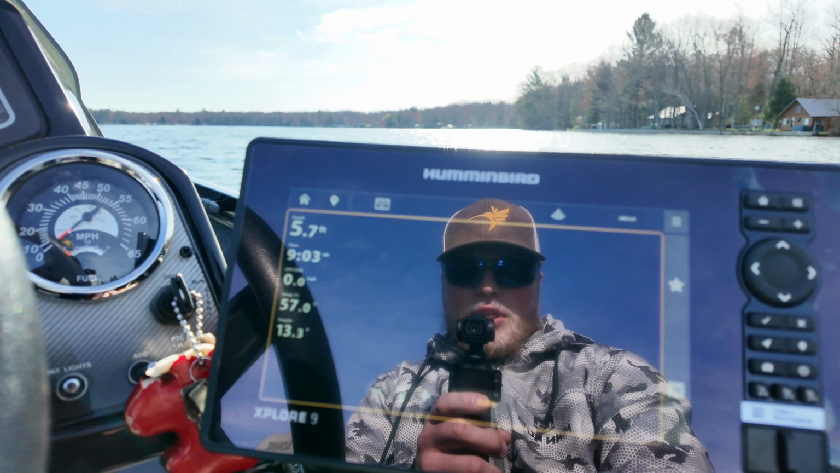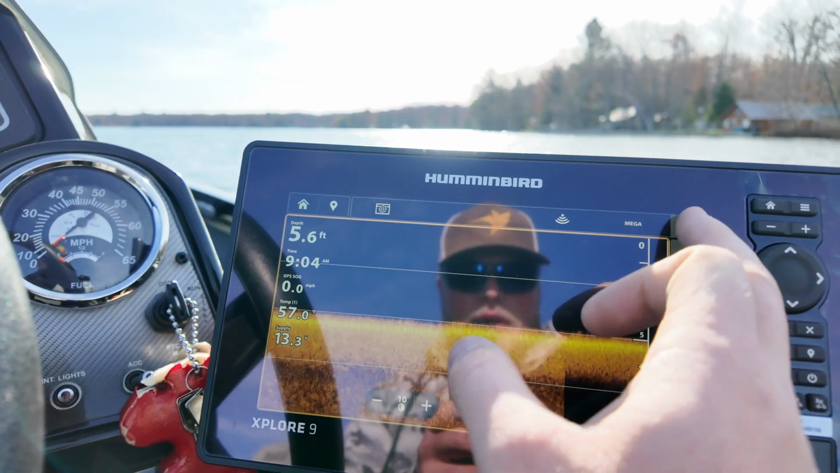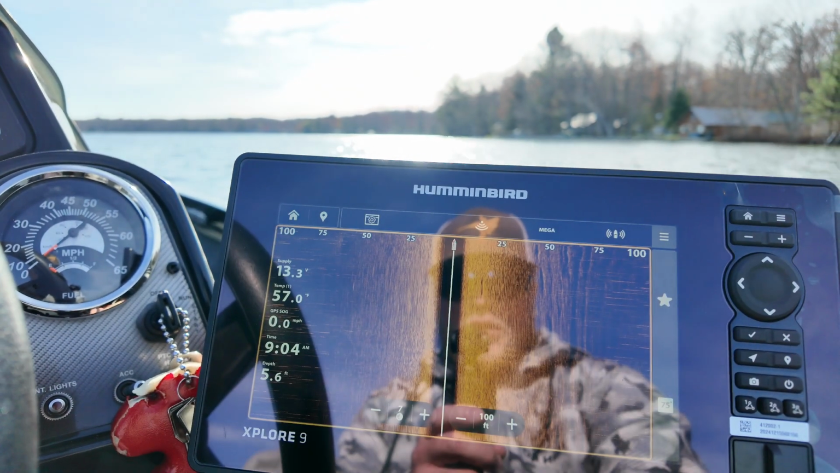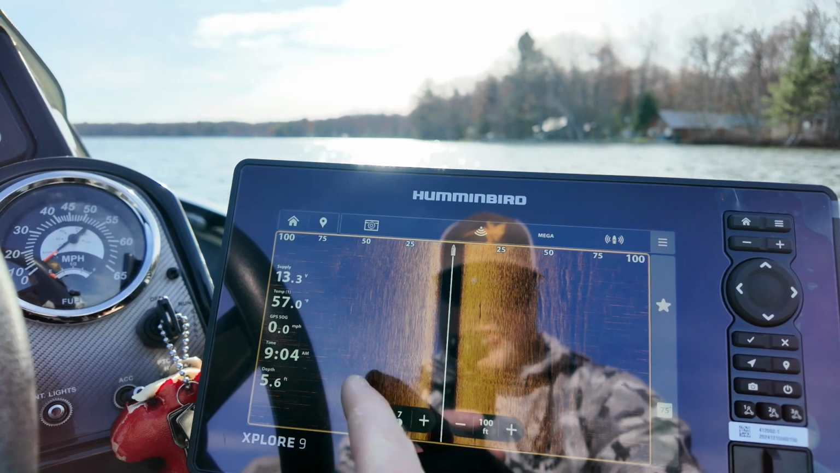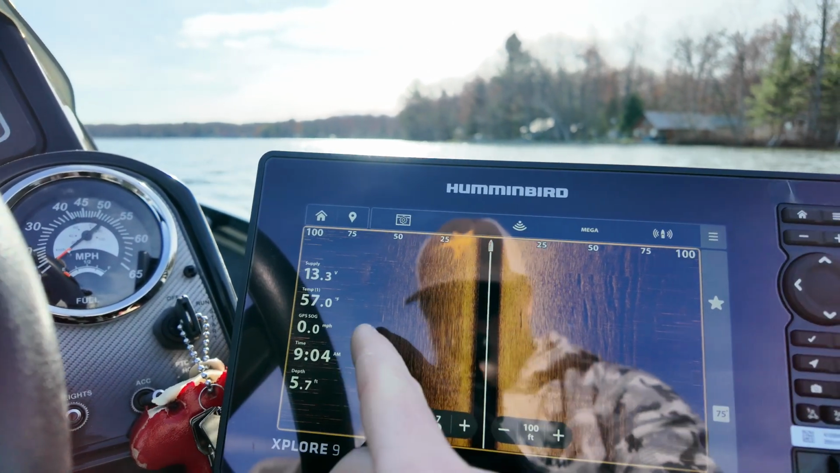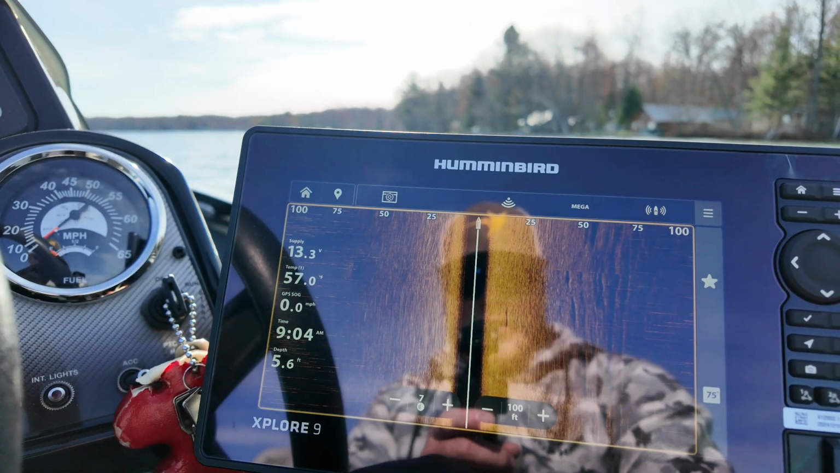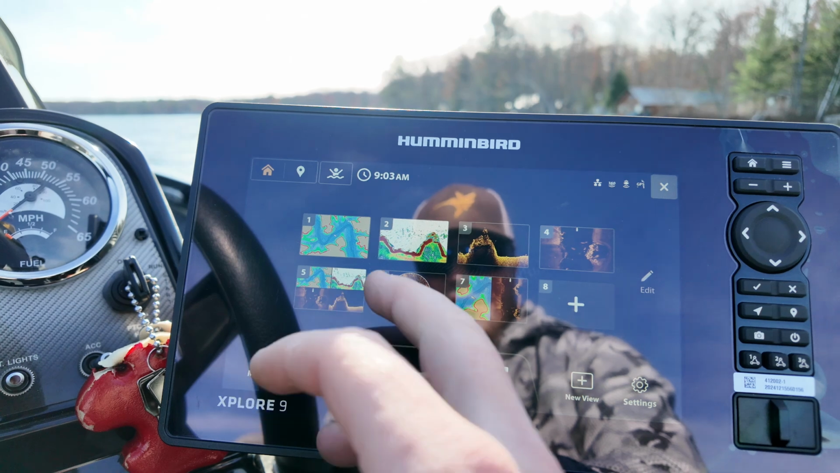Let's go to down imaging. Down imaging dialed. I'm not going to be driving around much today, so having this fish finder on isn't even worth it. Side imaging, dialed, right? You can see the boat marks from people's motors, different stuff, maybe even a fish right there, or a clump of weeds. Pretty dialed in, though. It's pretty easy to get dialed in.